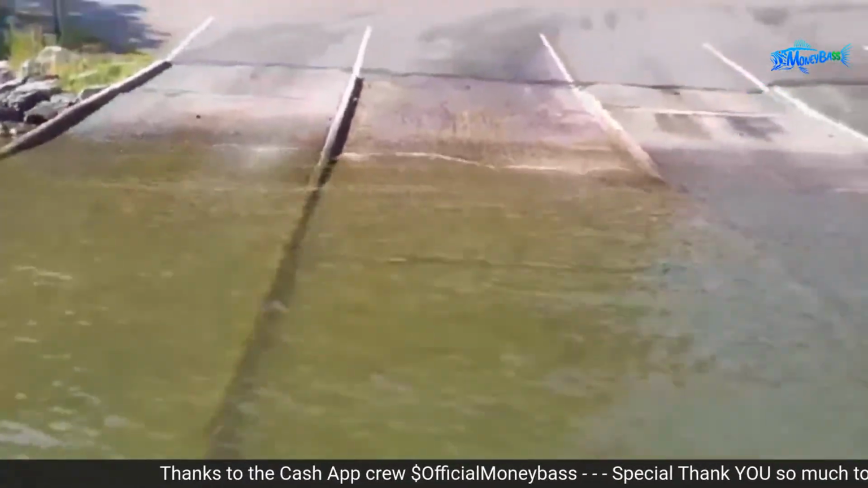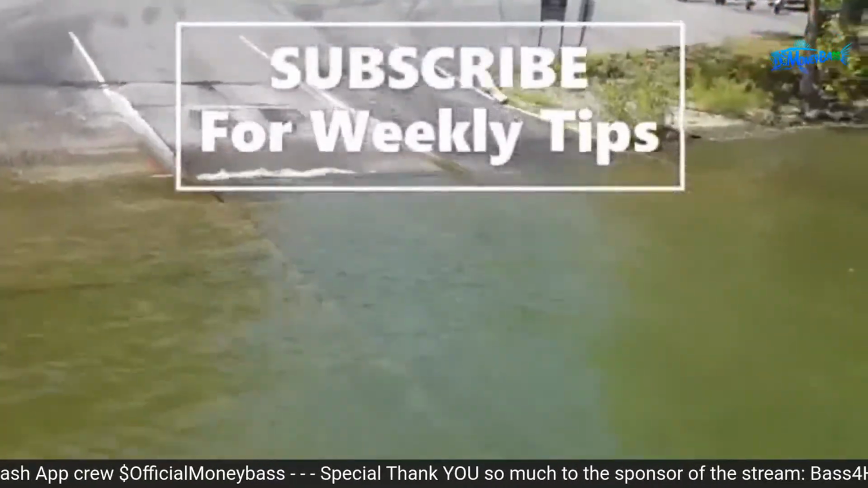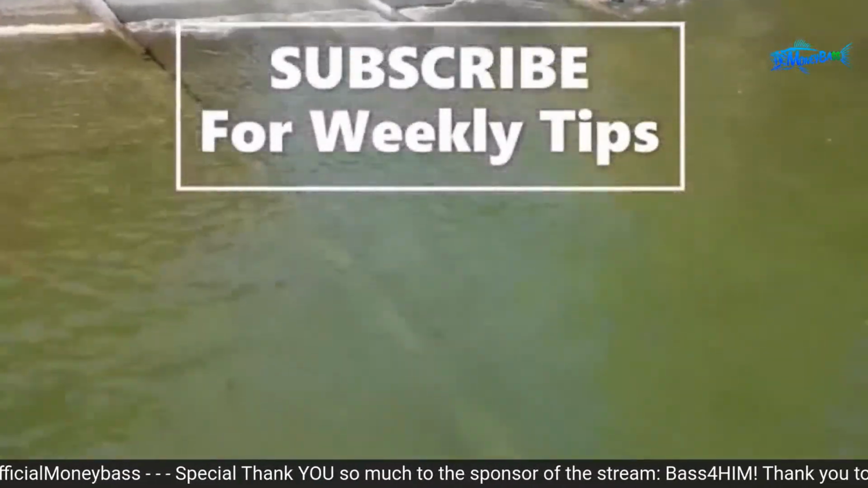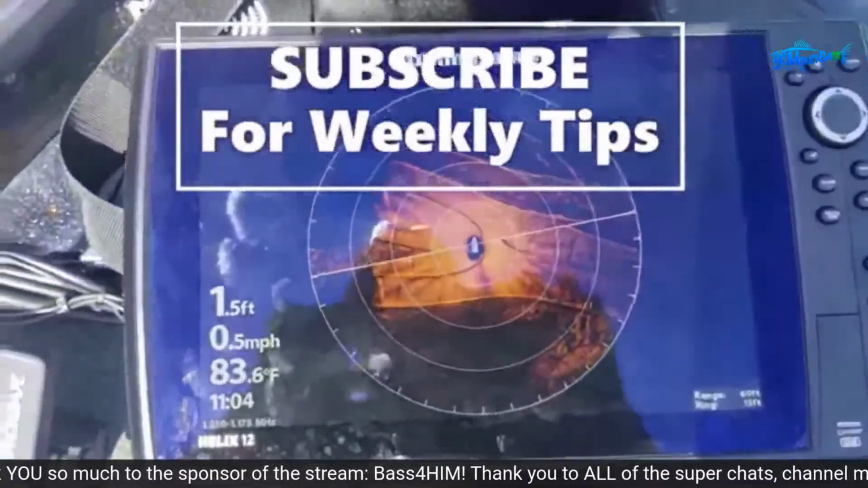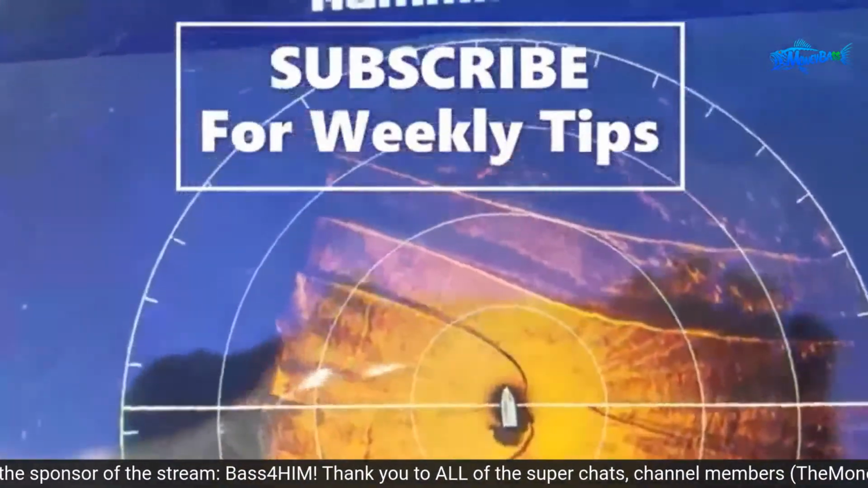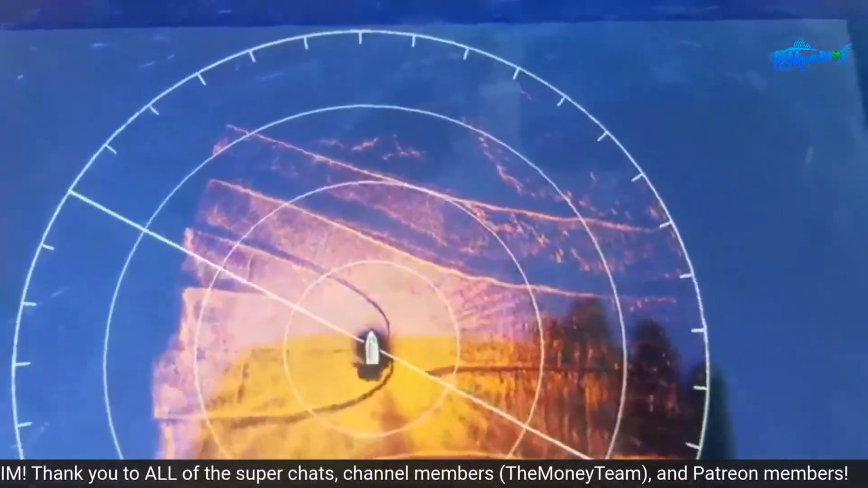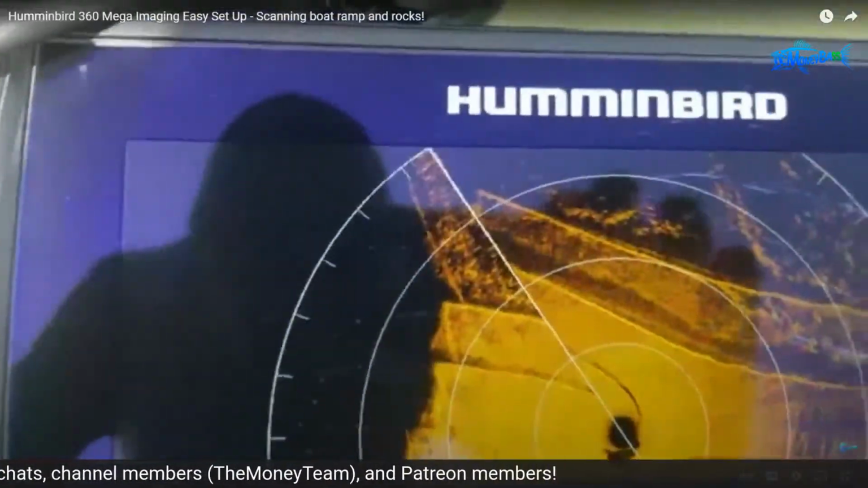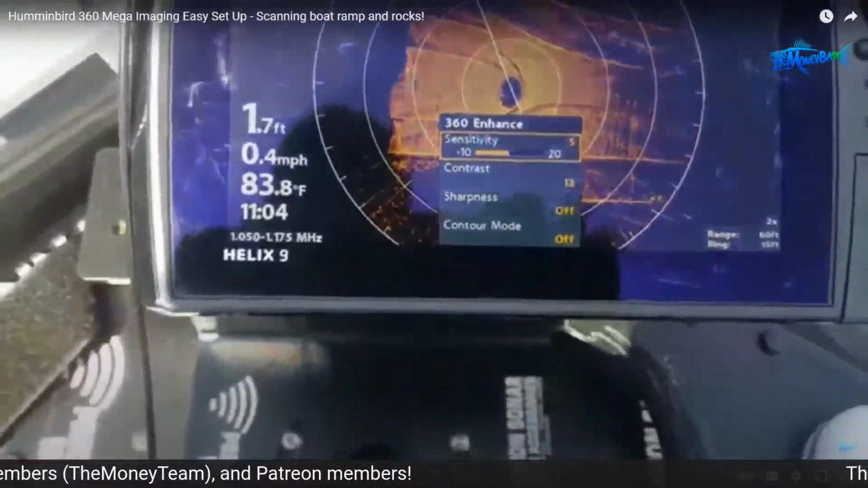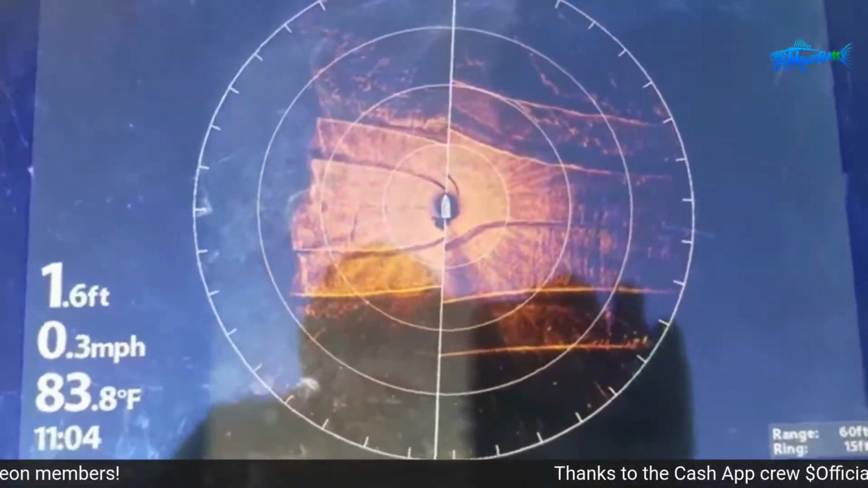So what you want to do is get that 360 Mega Imaging unit to pretty much show you the same thing that you're seeing with your eyes. As we come down here, I've been moving around so you can see the curves. You can see pretty much the details and everything in there. But like I said, I'm moving around right now, so I'm going to get out here and try to get stationary and just tweak some of these settings.